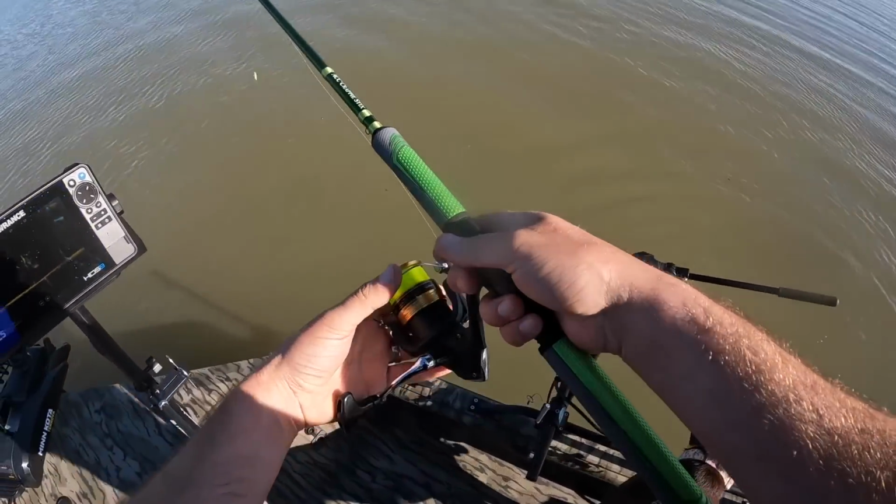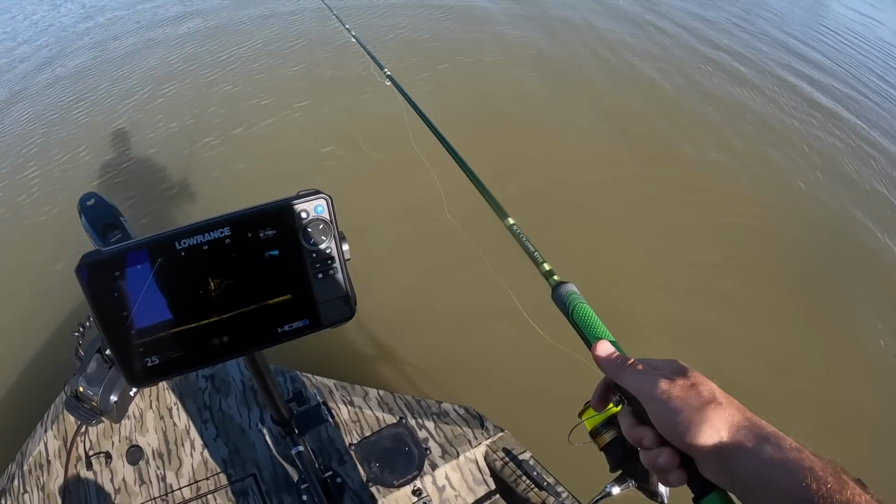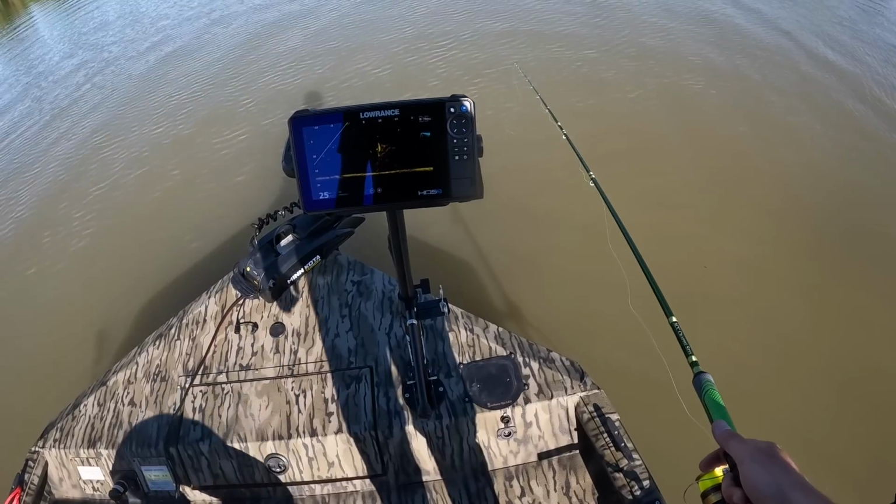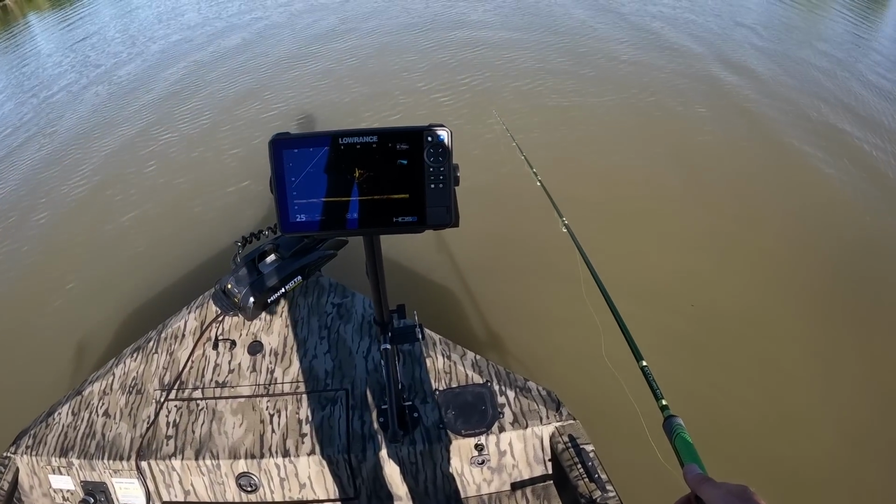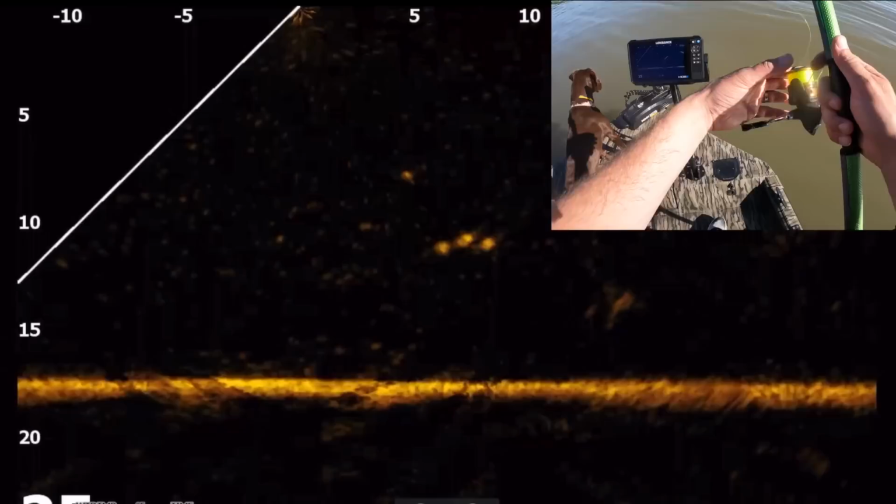Man, this brush pile's producing. About 17 foot of water. And they're just stacked up in there. Oh man, if this doesn't get hit, I'm gonna be surprised. I'm like in the juice.